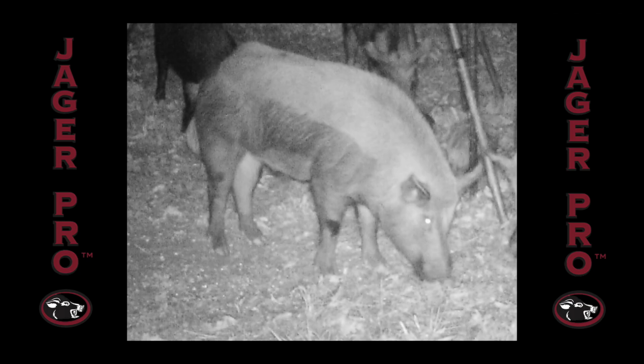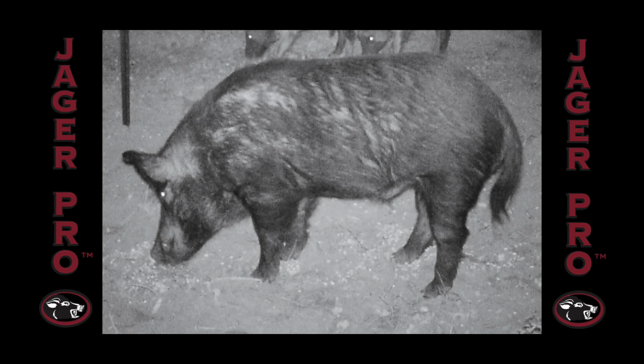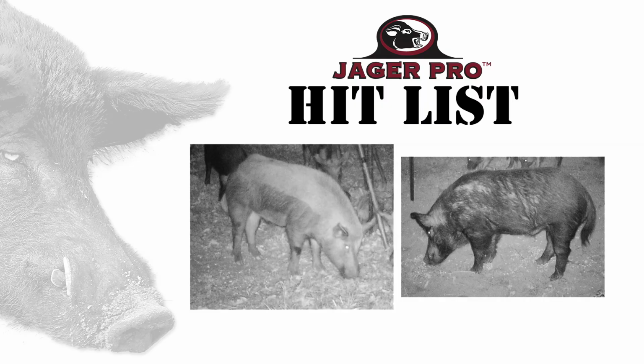Never count adult boars in your mission statement, as they are liable to be in the next county tomorrow night. Adult boars are bonus targets. Definitely put them on your hit list, but do not count them towards your definition of success when trapping.